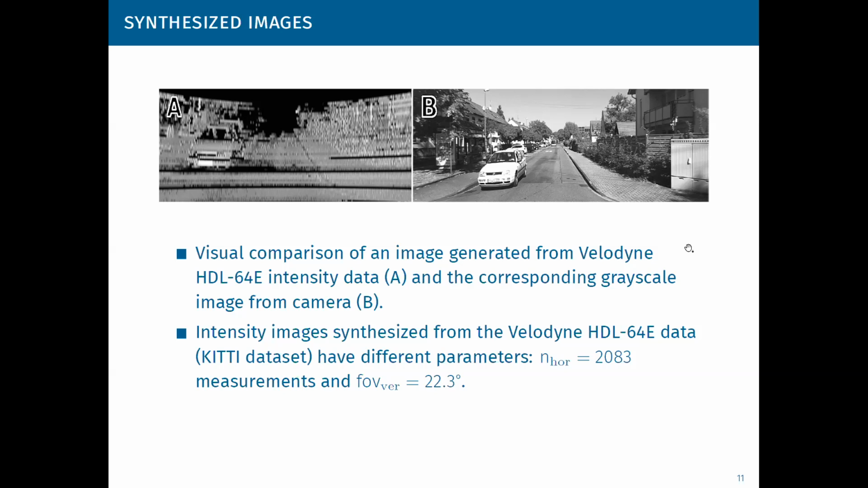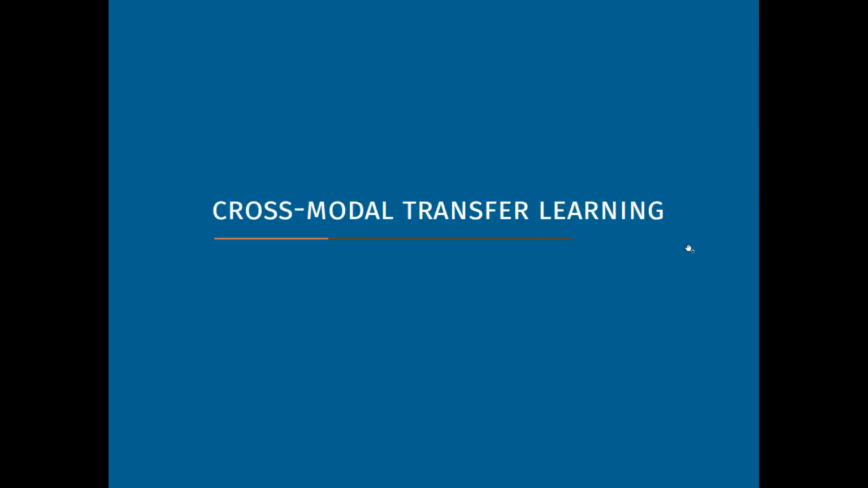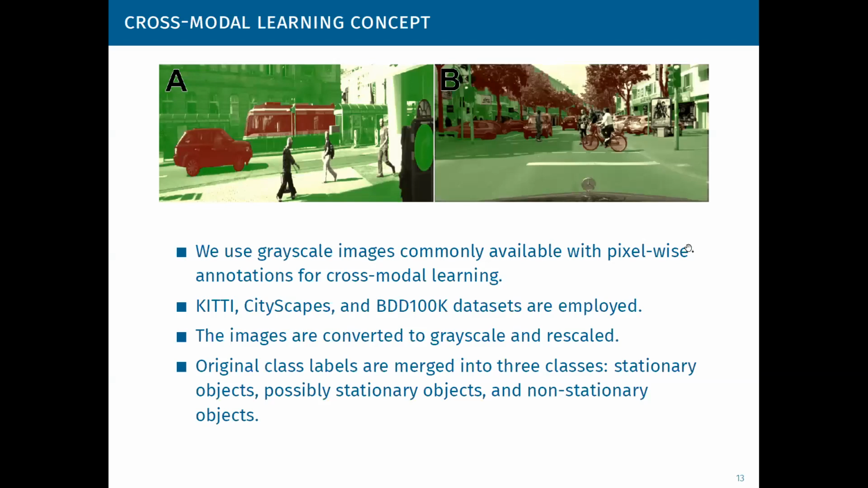So we can use those intensity images in much the same way as grayscale images from a regular camera. So let me proceed to our learning methods.